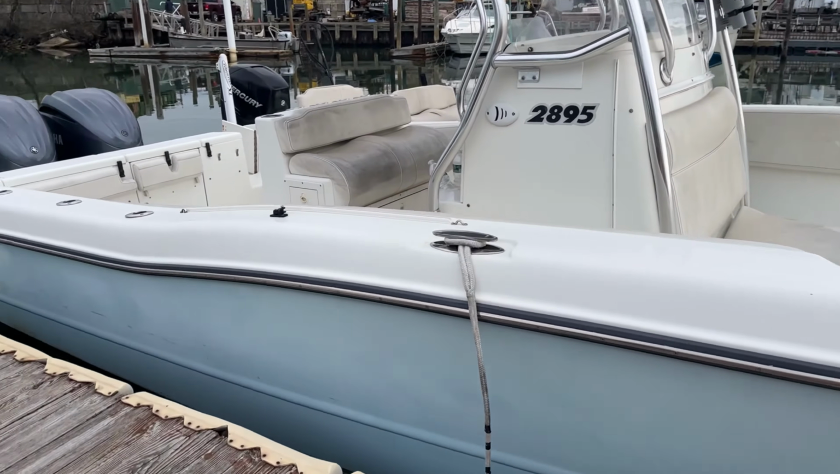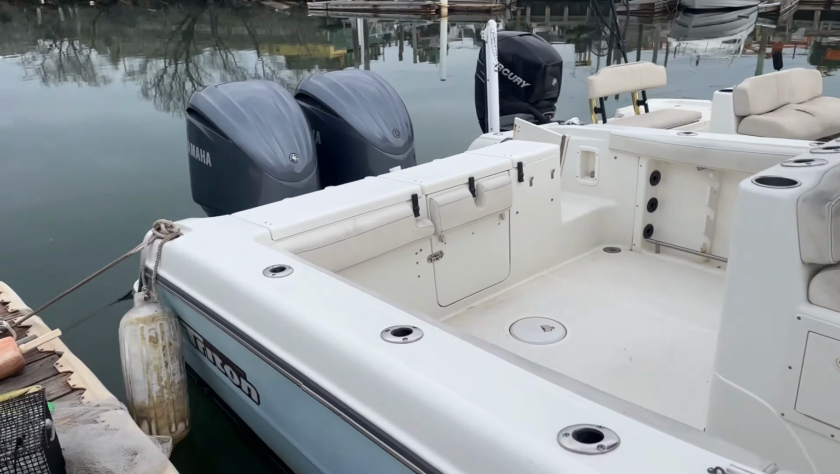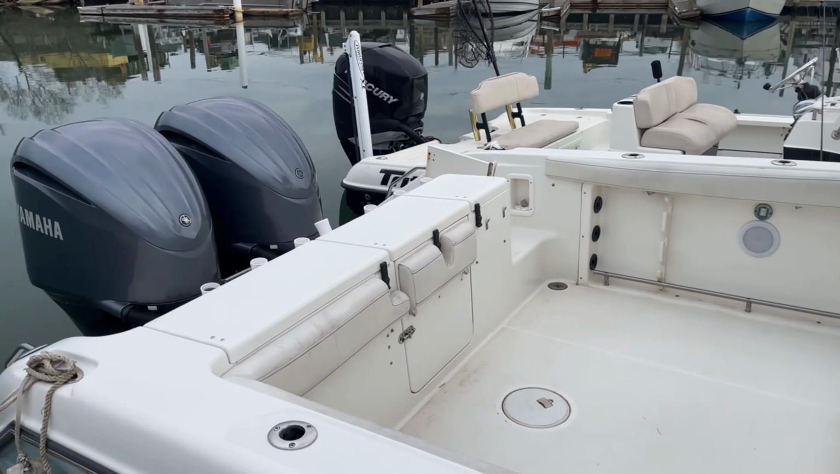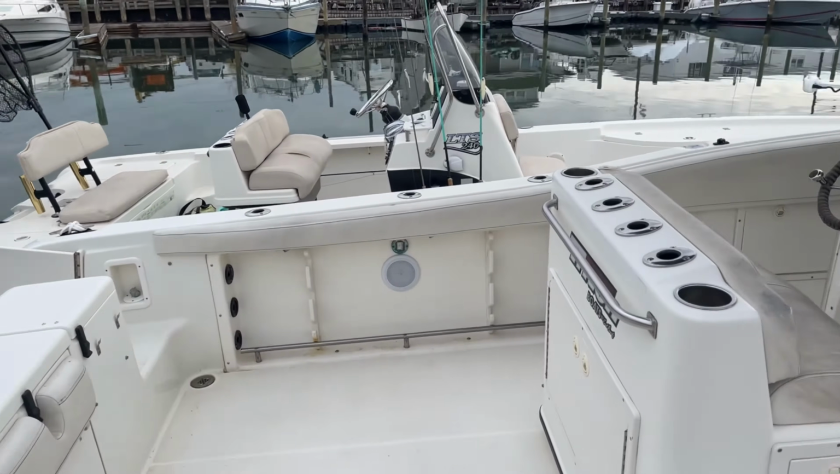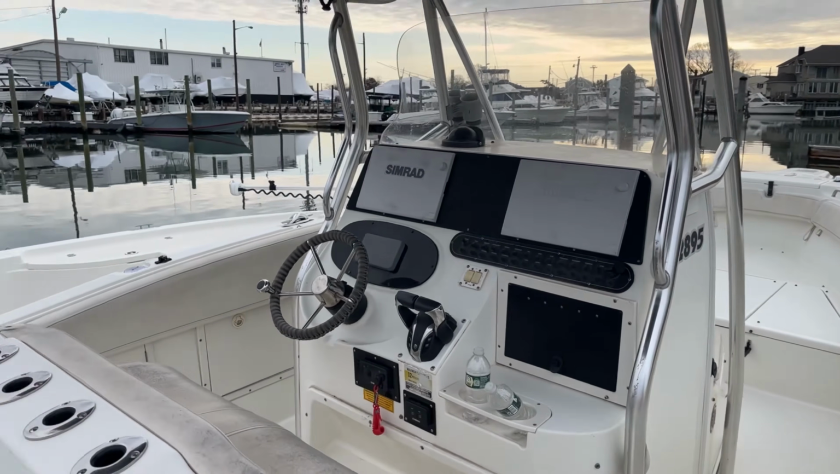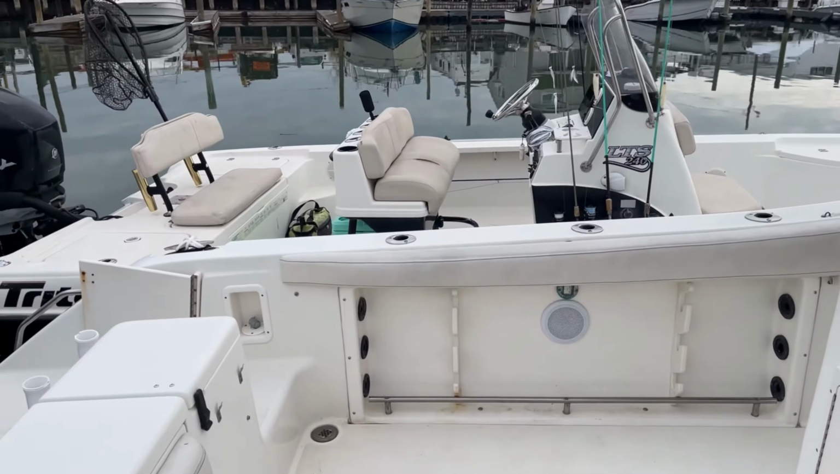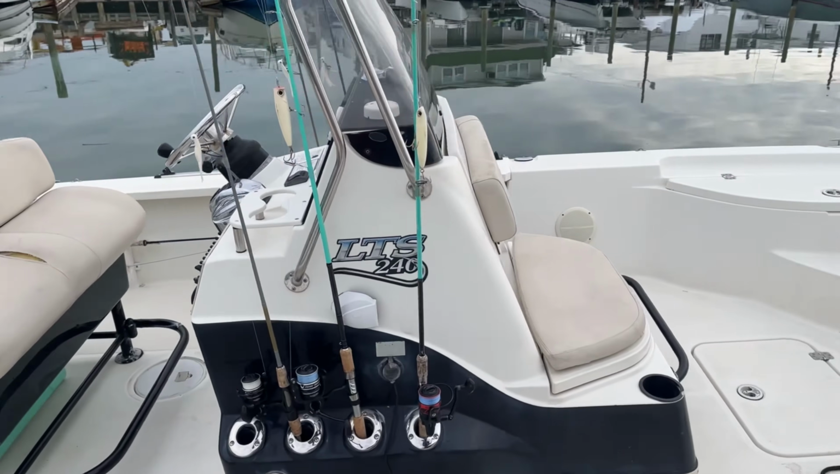Here's the normal Salty Dog fishing boat that we all know and love. 28-foot Triton, Yamaha engines, Simrad electronics. Best of the best for our customers. And here is the new addition to the fleet.